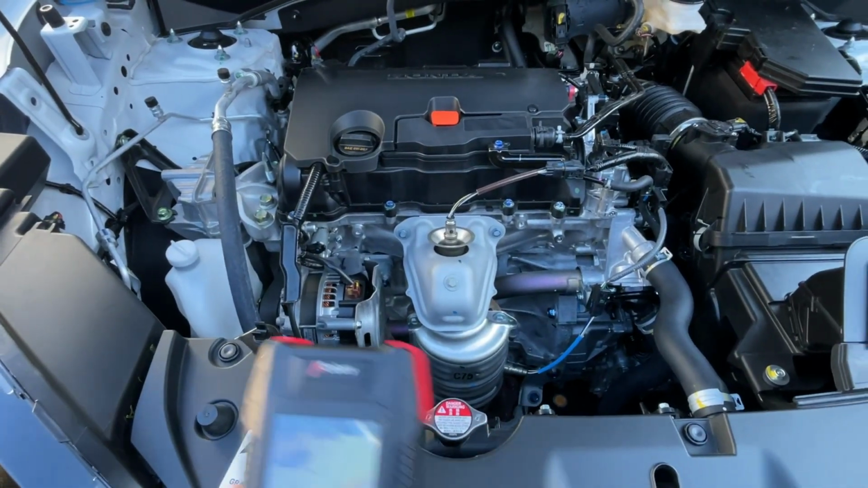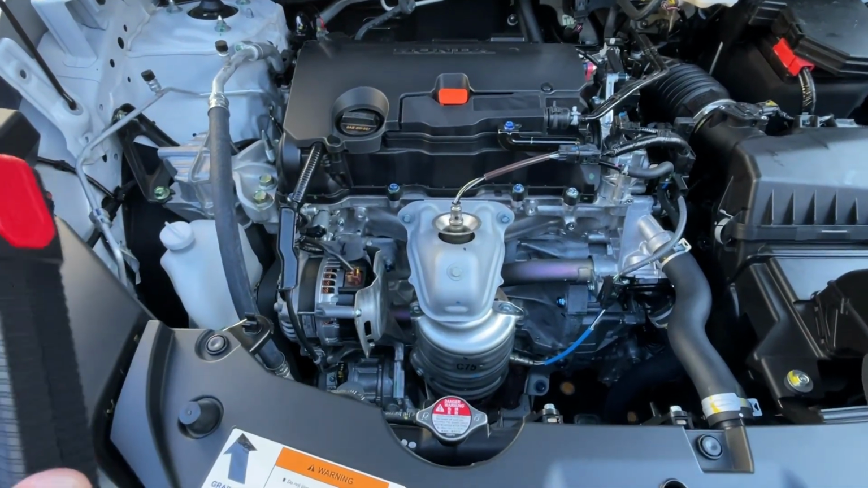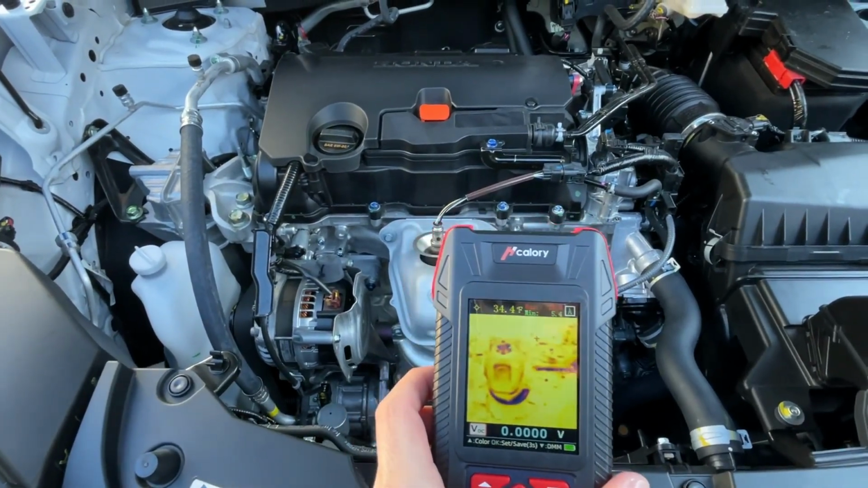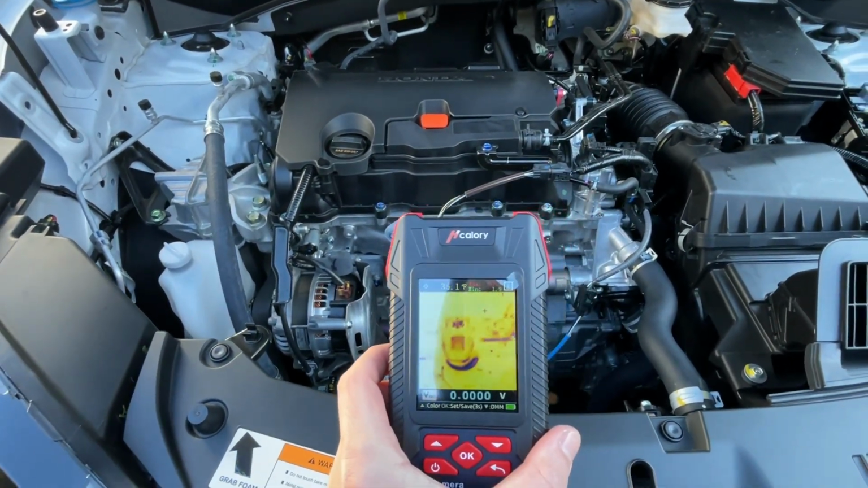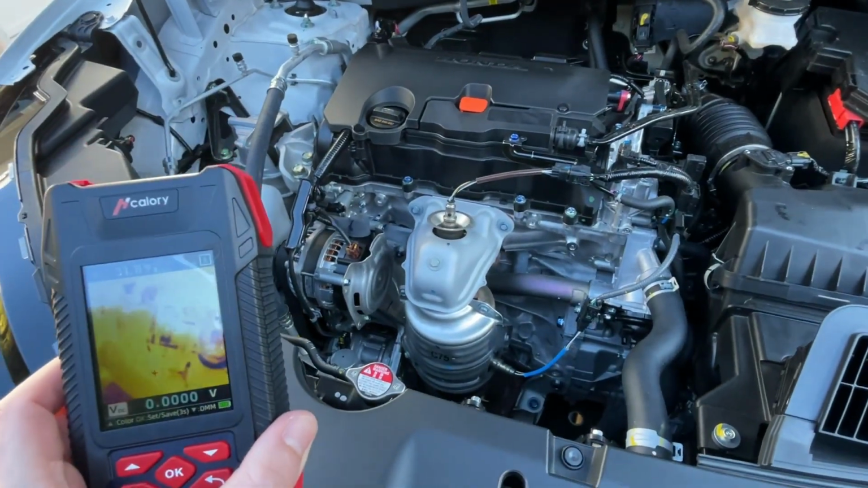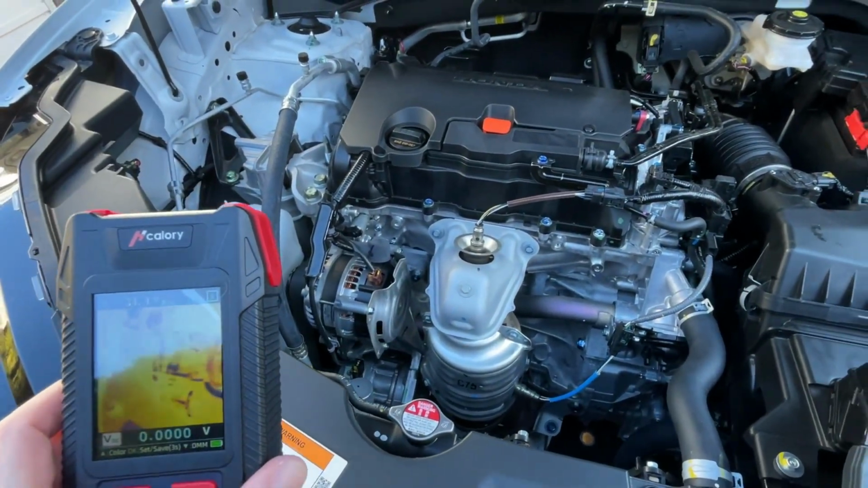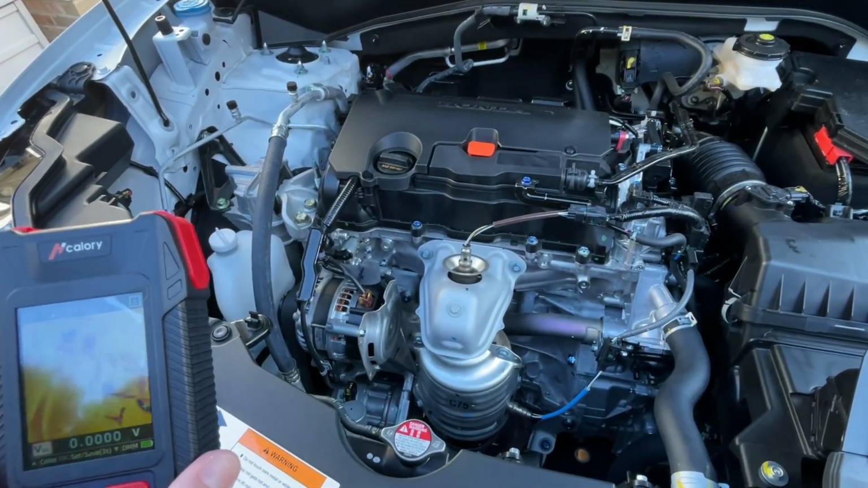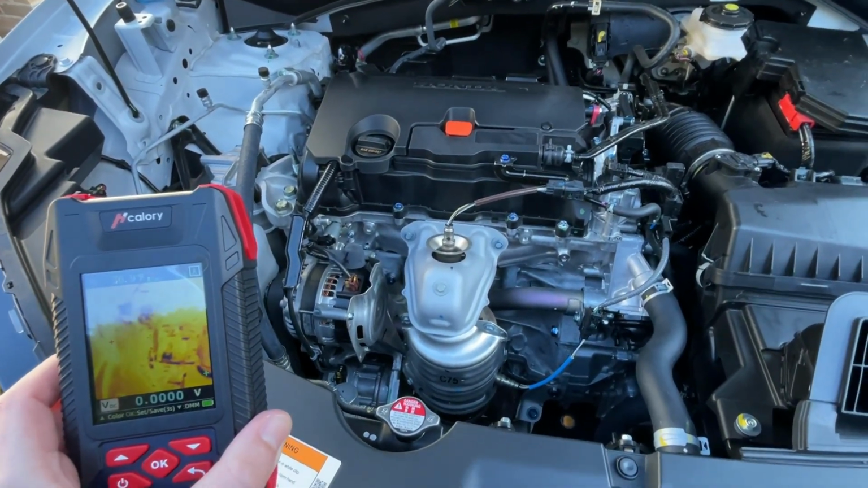And then you can also see, if you're having a vehicle with a turbocharger, you can see the insufficiencies maybe on the downpipe or the turbo itself. And you can think about possibly getting a wrap for your downpipe or a heater blanket, a turbo blanket for your turbo itself to keep the temperatures down in the engine bay.